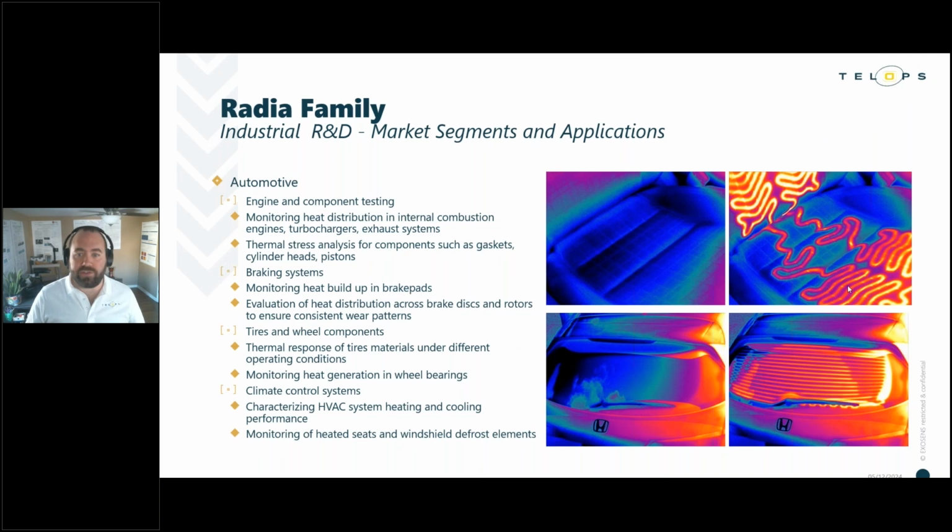One of the areas where we see really strong potential is in the industrial R&D space, specifically in the automotive R&D world. We all know that there's a myriad of components and systems included in a car that generate heat.